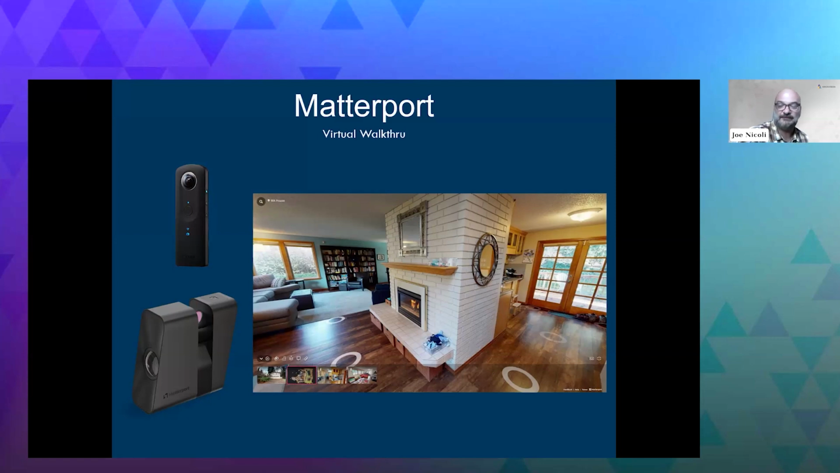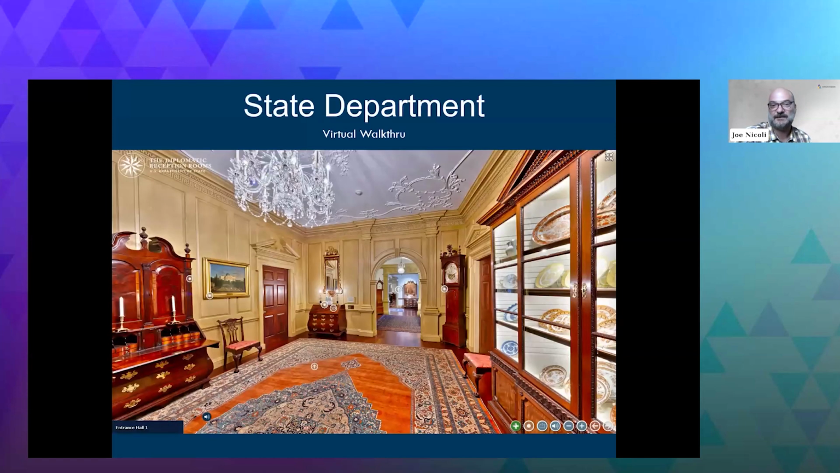Matterport does produce some data that you can use to create 3D, but it's, again, not very accurate. Again, more on the "could I get a forklift through here?" Can I get a ladder through there? Is the kitchen next to the bathroom?